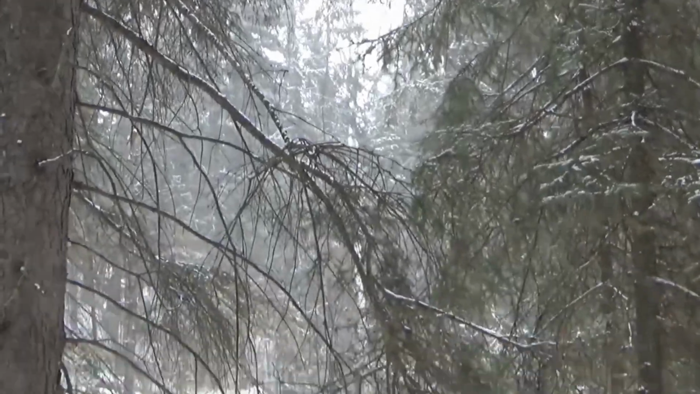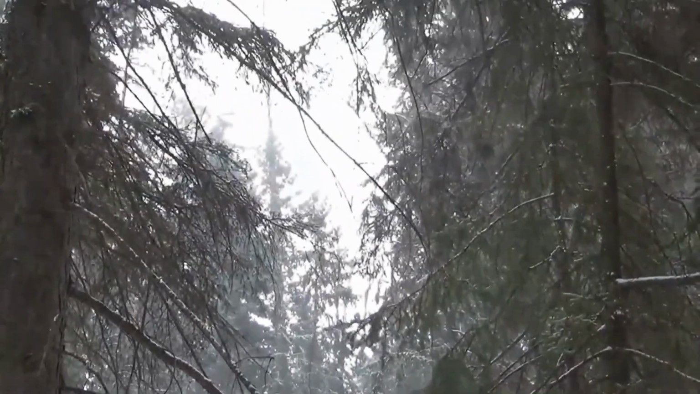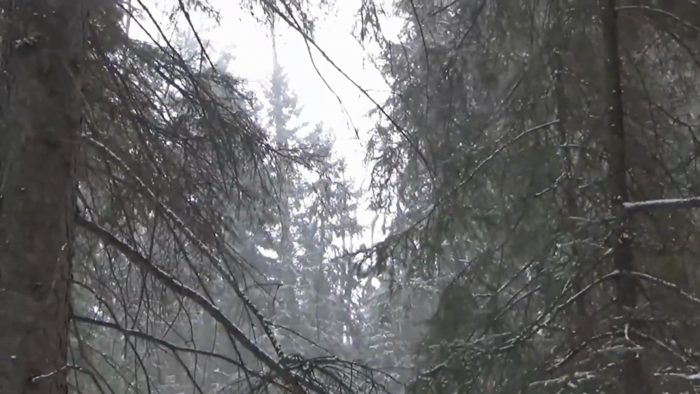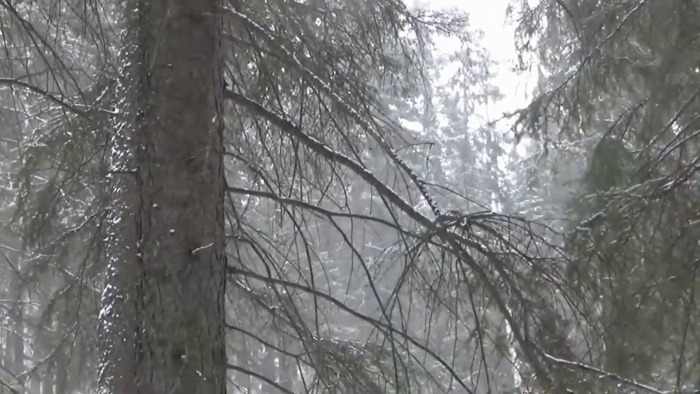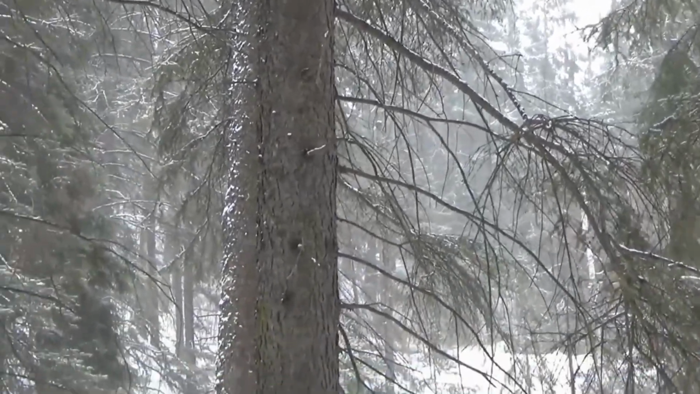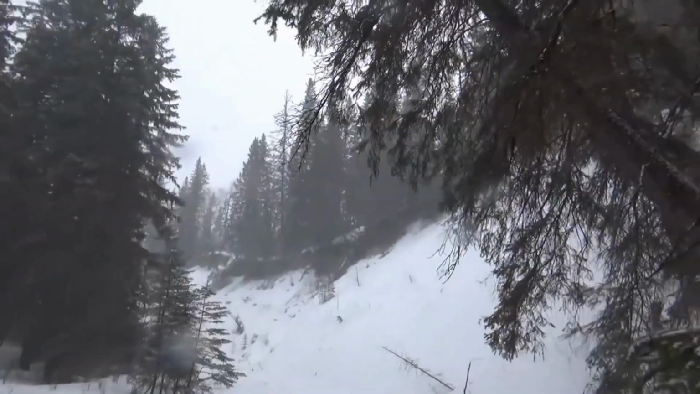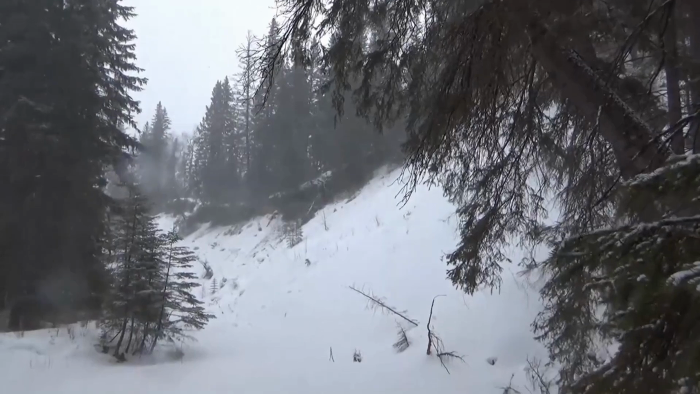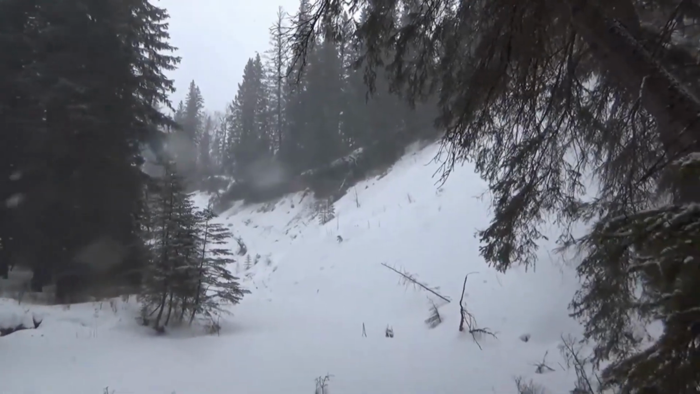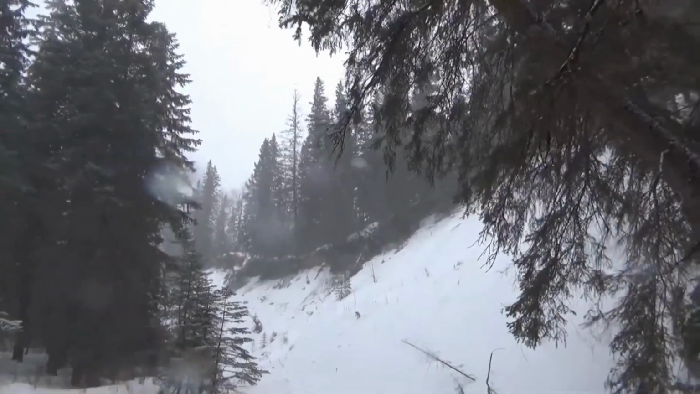Now it looks like we got another storm here. The storm's starting to pick up. Either I'll have to build up my fire or start heading home. Bloody cold out.